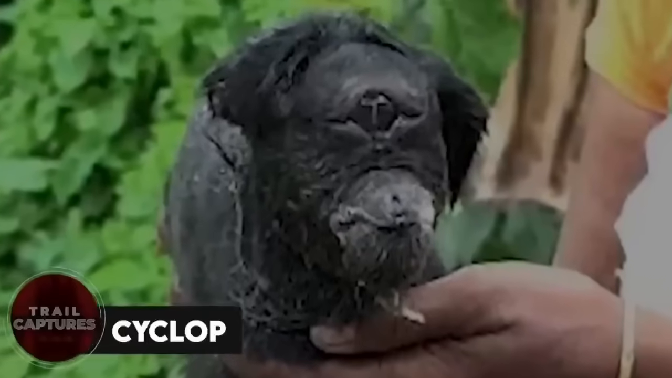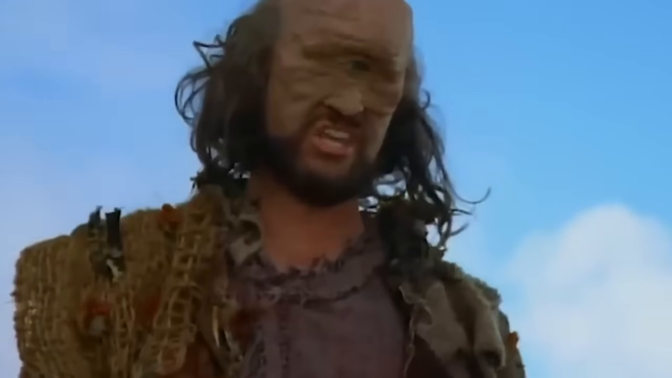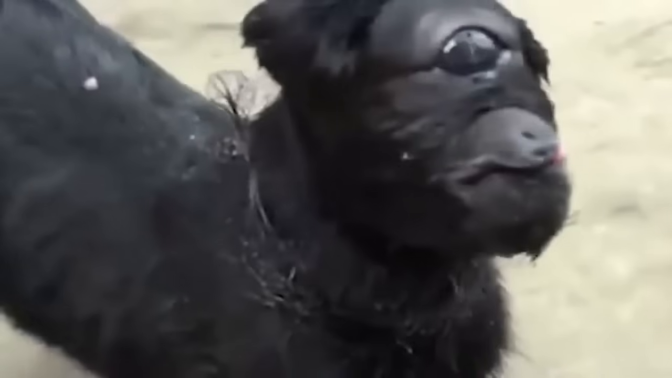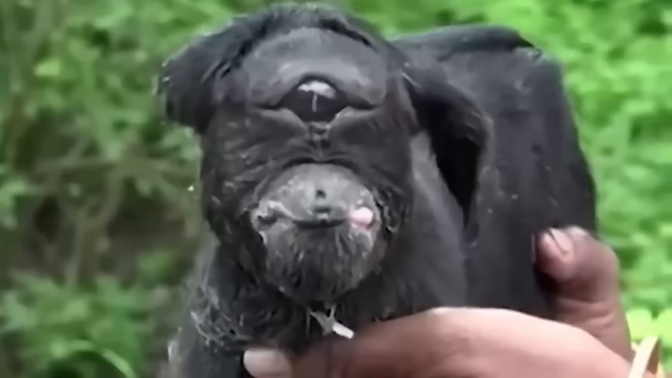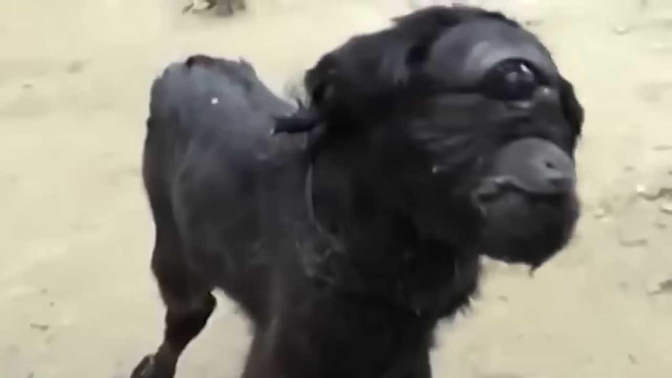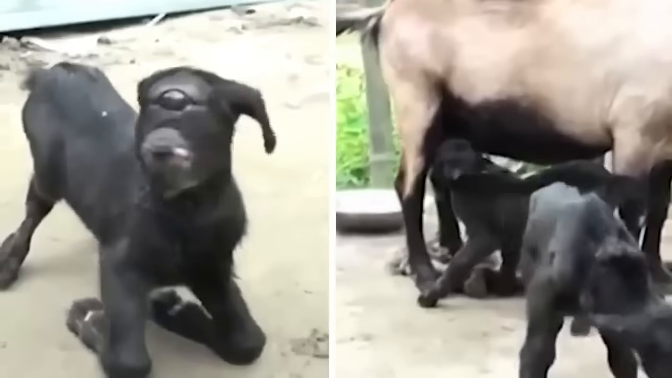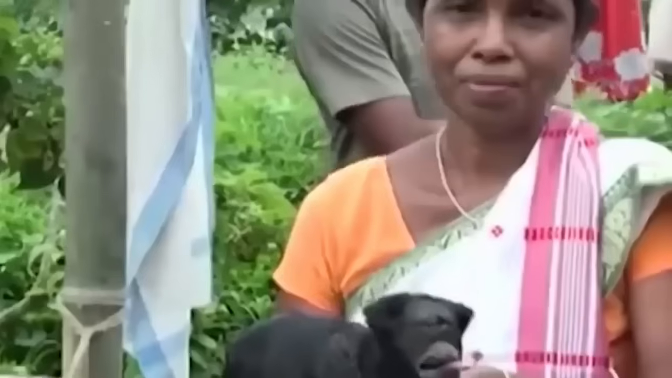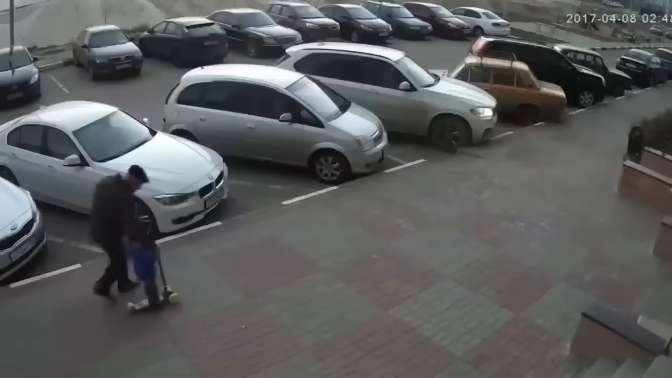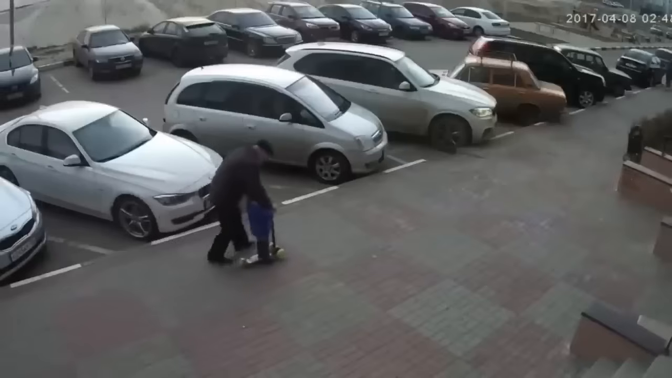Cyclops. You know that Cyclops from the Hercules movie, right? That big one-eyed dude who helped Zeus kick some Titan butt? Well, guess what? There's an actual one-eyed Cyclops goat in India, and we're all wondering how it's still alive. You'd expect that giant eye to give it supervision compared to the other goats, but sadly, it's just a deformity. The locals even think this goat's eye has some mythical powers, so now they're worshipping it and all. Crazy, huh?